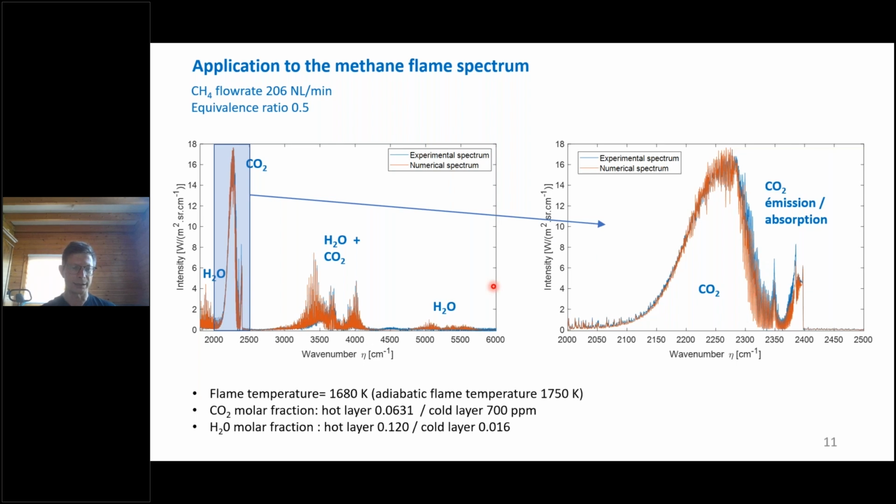When you look at the parameters that have been identified, the flame temperature is 1680 K. That can be compared to the adiabatic flame temperature, which is a little bit hotter, but there are some radiative losses that explain why the actual flame temperature is lower than the adiabatic flame temperature.